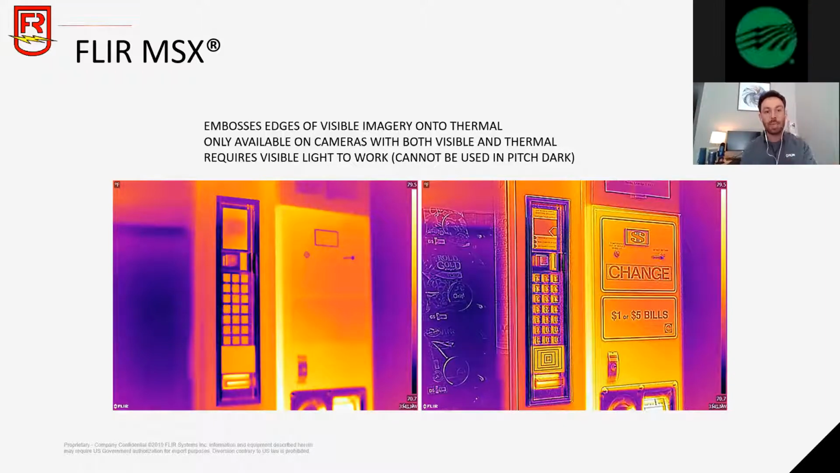Image on the left is a pure single thermal image with no MSX. And on the image on the right, we have MSX turned on. So you're blending the two images together and you are now able to see the definition and be able to read words within your thermal image. Really important for inspecting tanks or certain assets where you need to know what you're looking at. This is a patented FLIR technology that you won't be able to find in any other thermal camera. So really, really kind of cool technology.